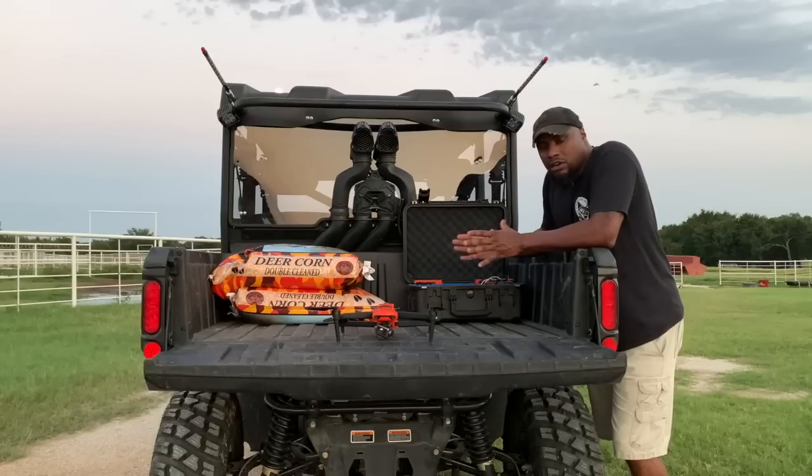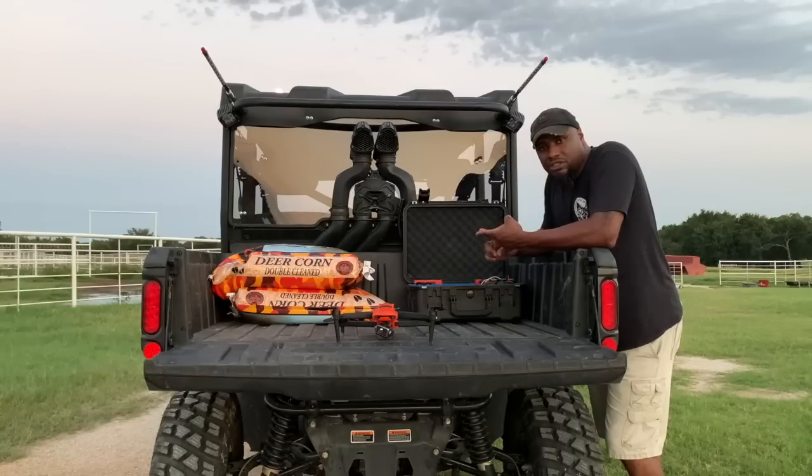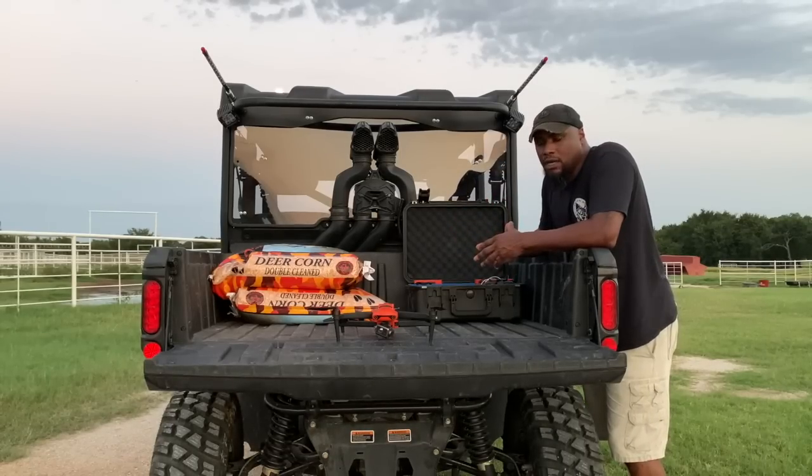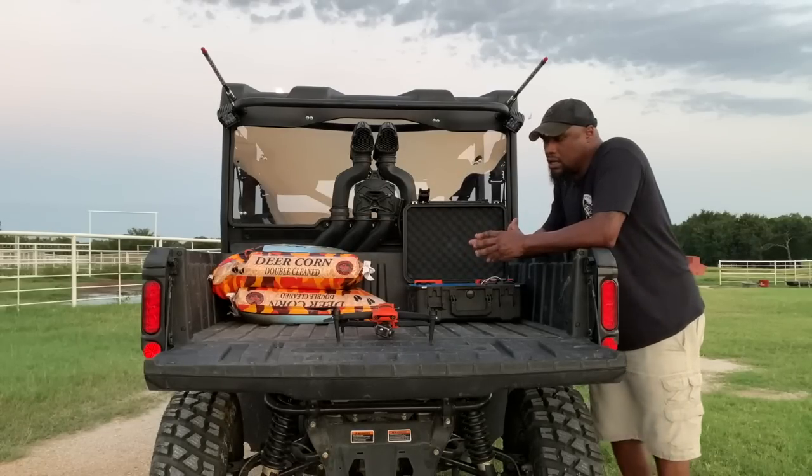Before we even start talking about this thing and showing you guys some footage, pay attention to your state laws and regulations with these drones. Even in the state of Texas, with the millions of hogs that we have, you have to have a special permit to use drones to look for pigs. Okay, so be very careful with that.